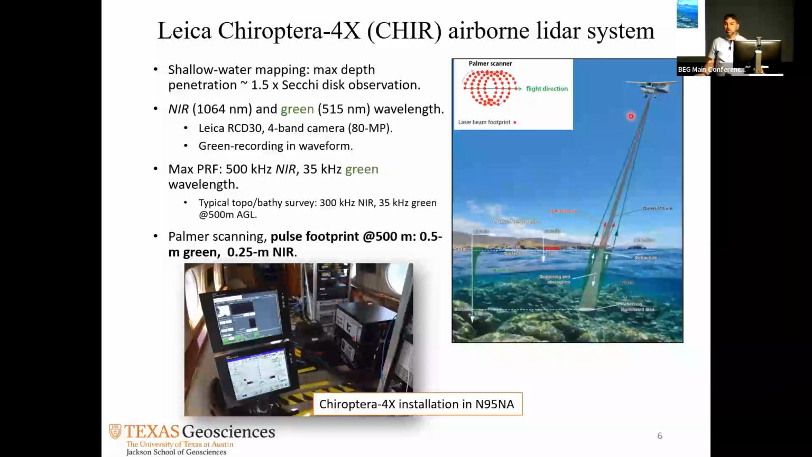So there are two wavelengths in the system, the near infrared and the green. They work in conjunction together. The near infrared is meant to bounce off from the water surface, whereas the green is supposed to go inside and come back from the depths so that you can calculate the depth of the water.